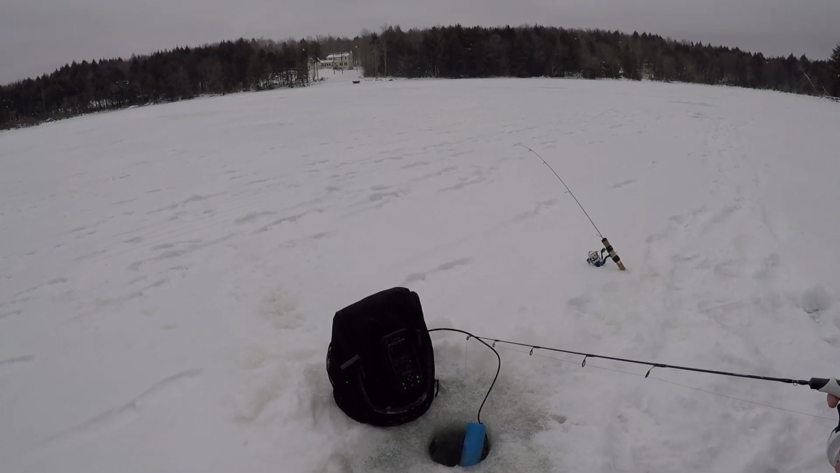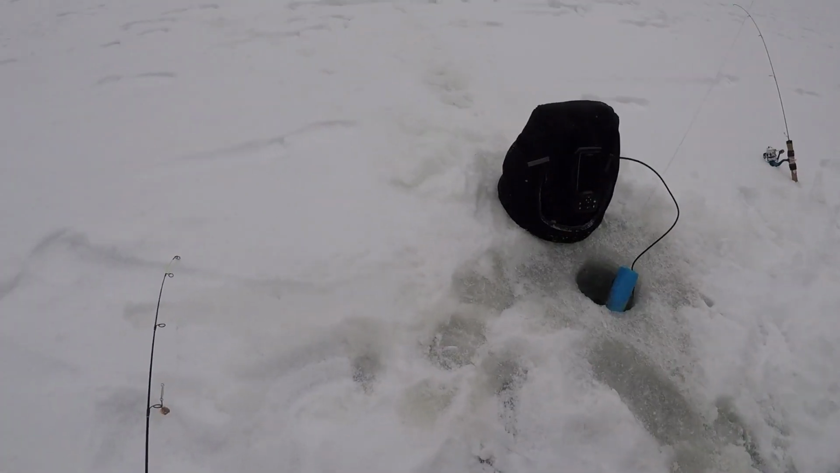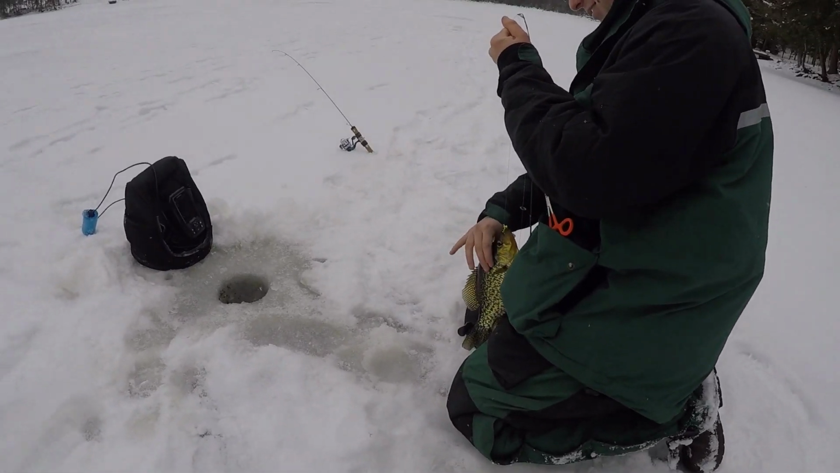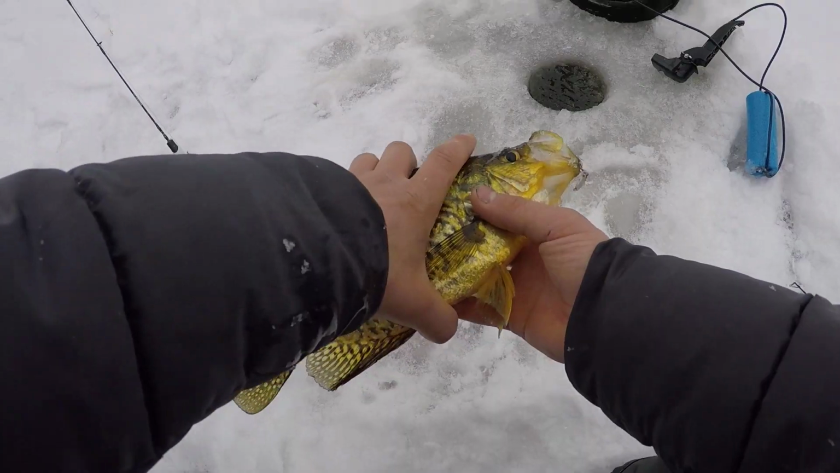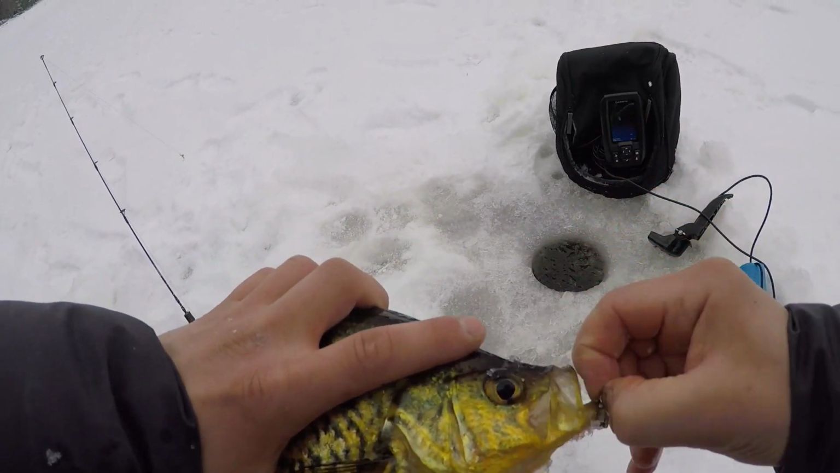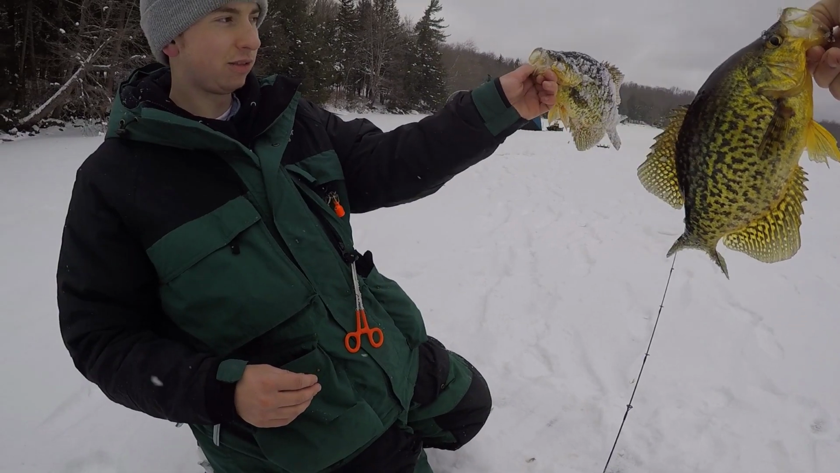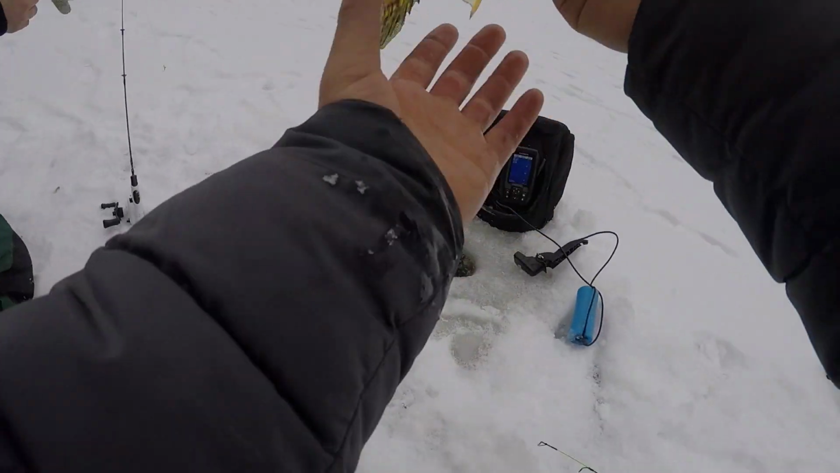Yeah. Oh, you're getting bit. There he is. Do it. There he is. Nice. That's a big one. That's got to be 12. Kind of freaking chipped the paint off my jig. Here's mine. It's his. Nice average. Yeah.